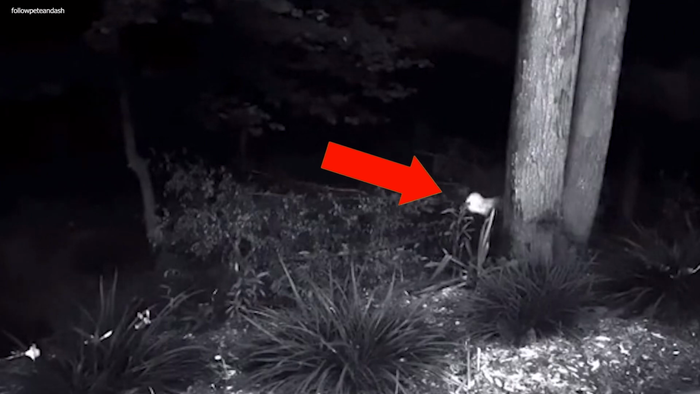From demons in the woods staring at the camera, and creepy creatures appearing out of nowhere, to aliens sighted in the forest, and black figures in abandoned buildings, here is camera footage that they tried to delete.